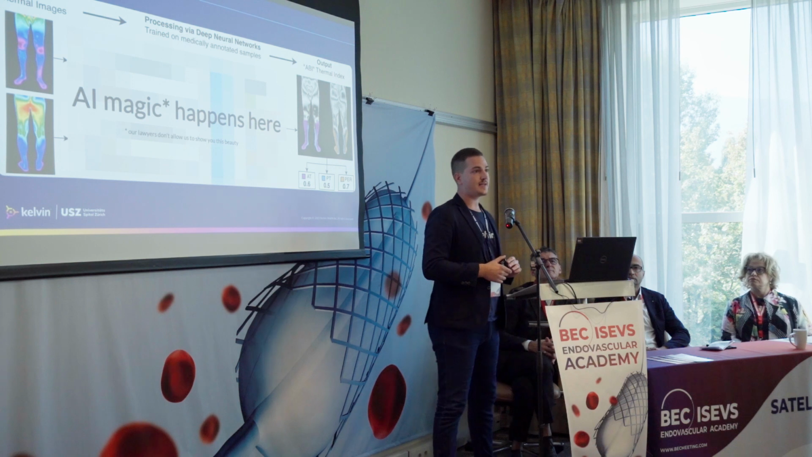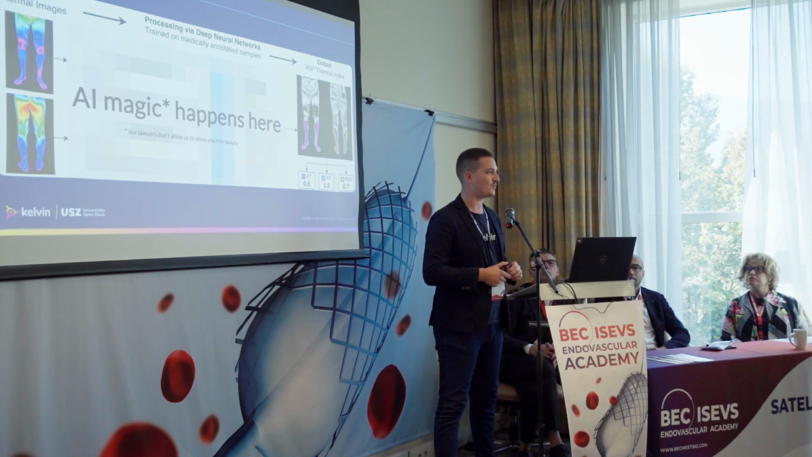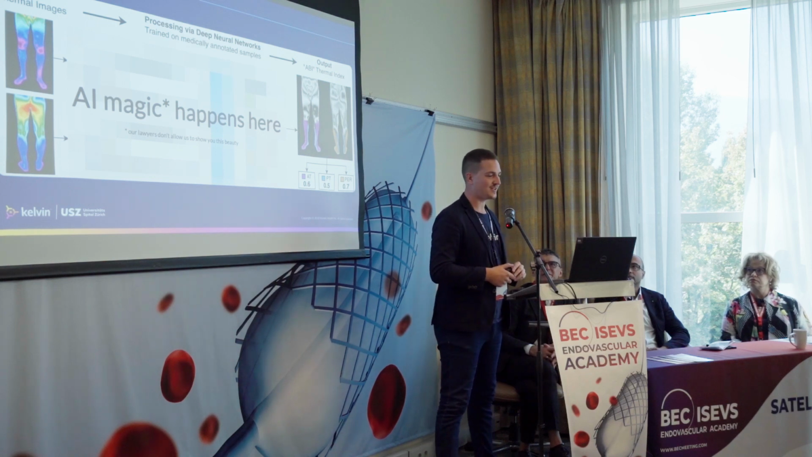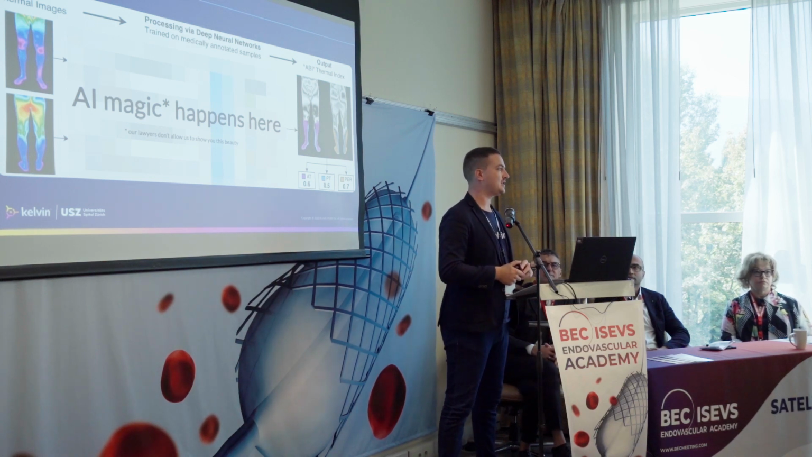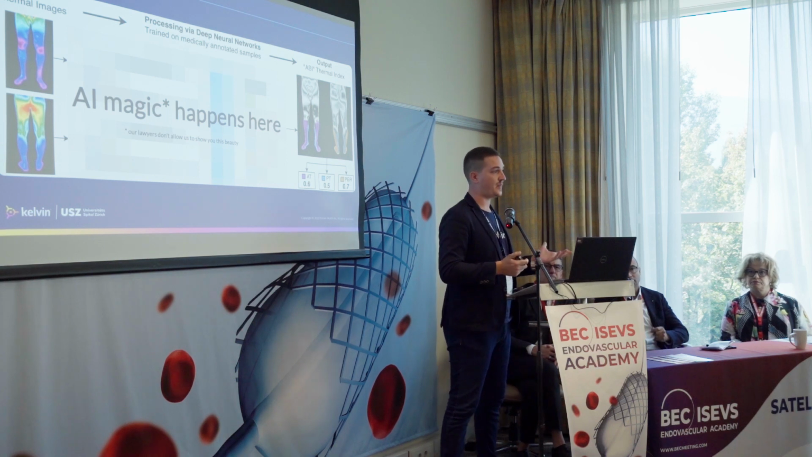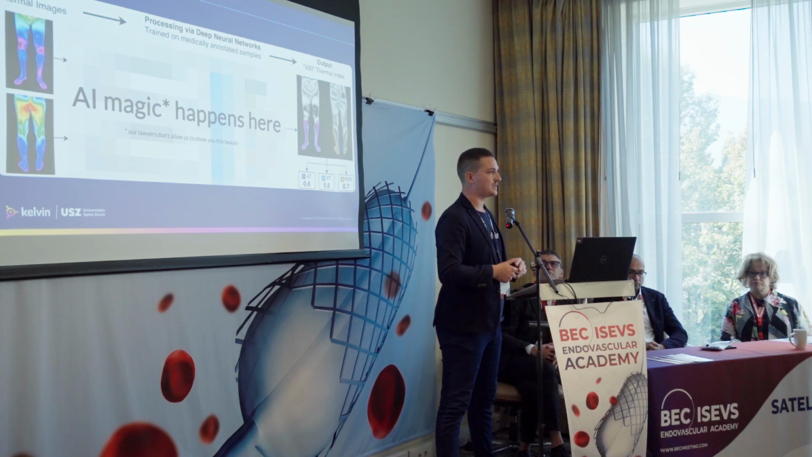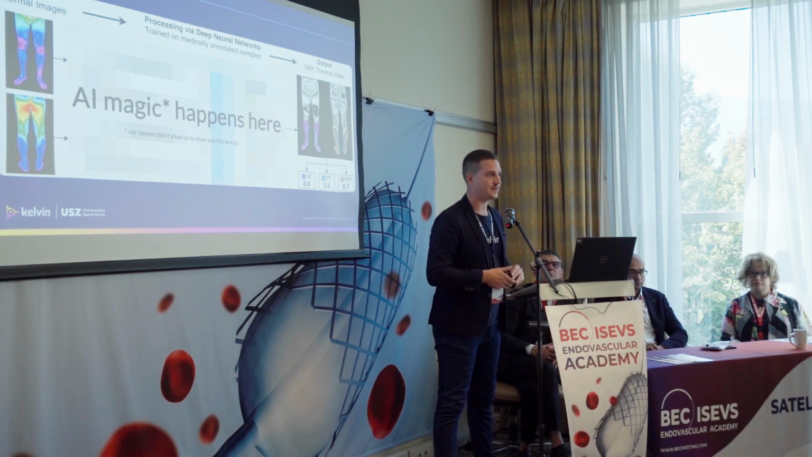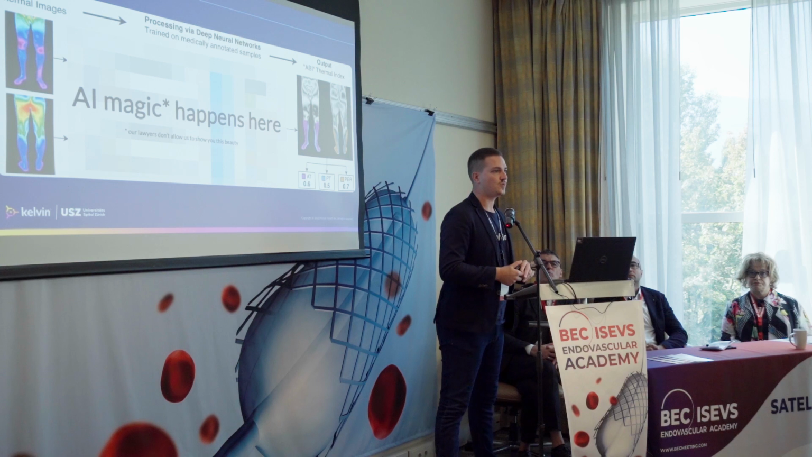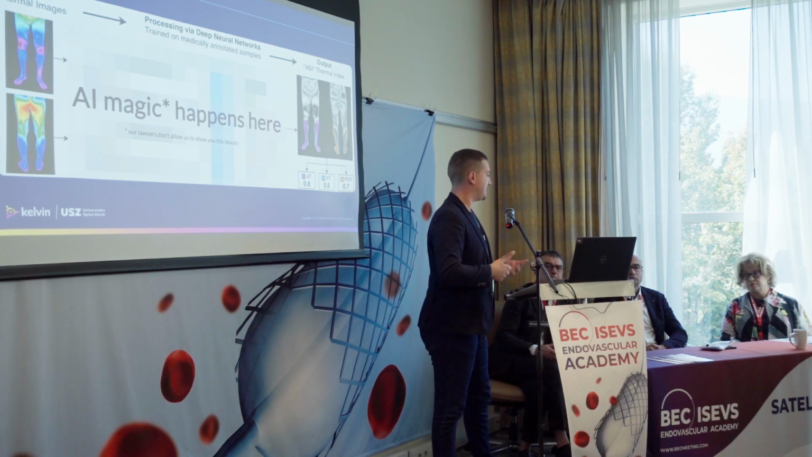The next slide is all about the AI and how the AI analysis works. Of course, our NDAs don't allow us to share more details here. But essentially, the way that we do it is by combining all the 5 angles into a single spatial-temporal space and analyzing them to gain insights on the actual condition of the patient at the moment. The AI technology works by training it on a large-scale database that we are currently collecting with partners in the field.